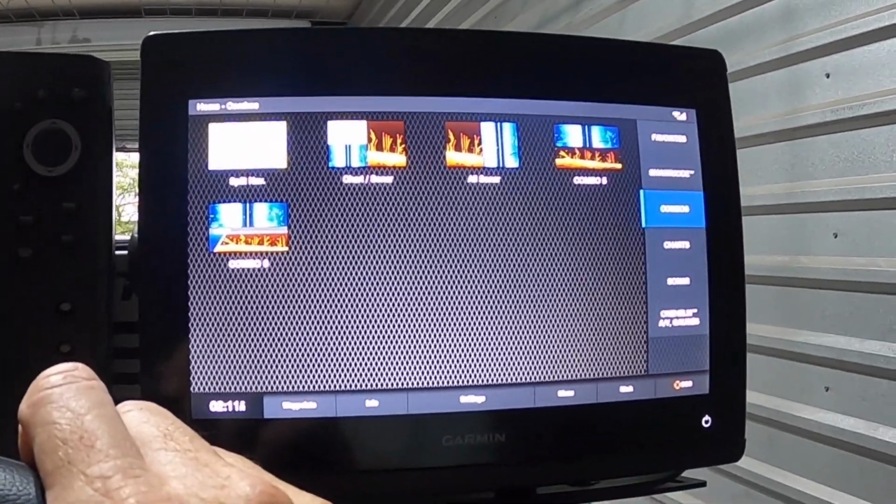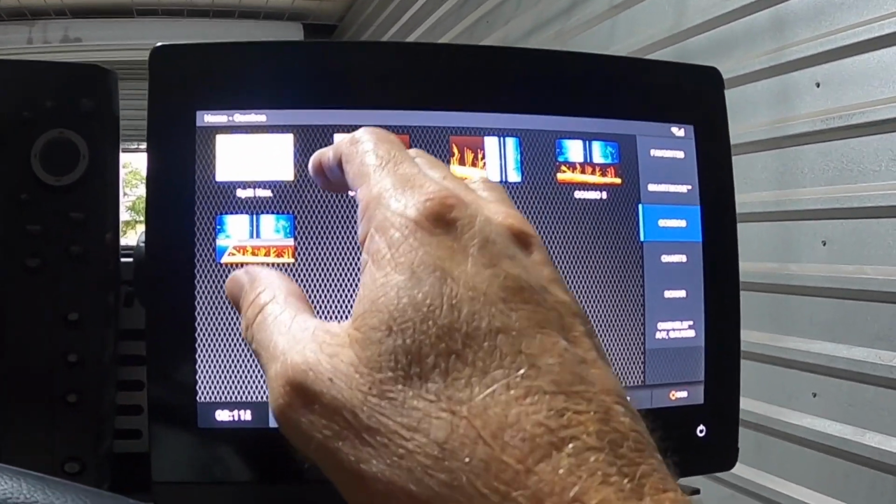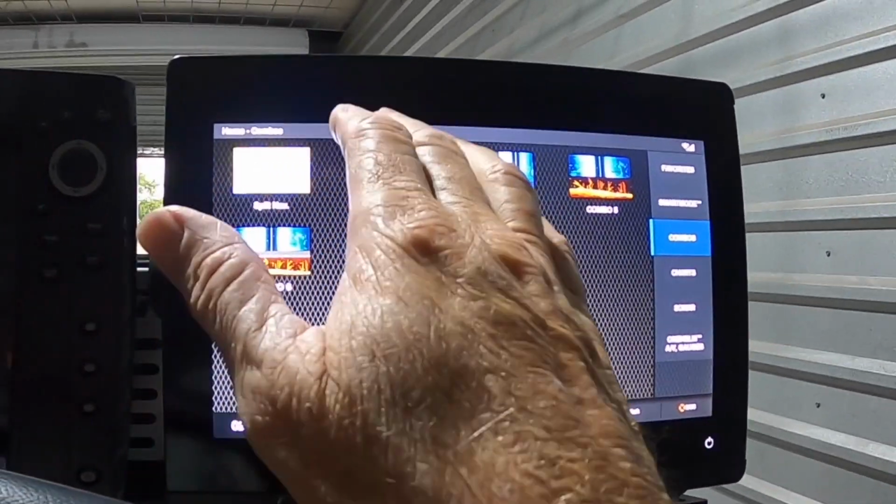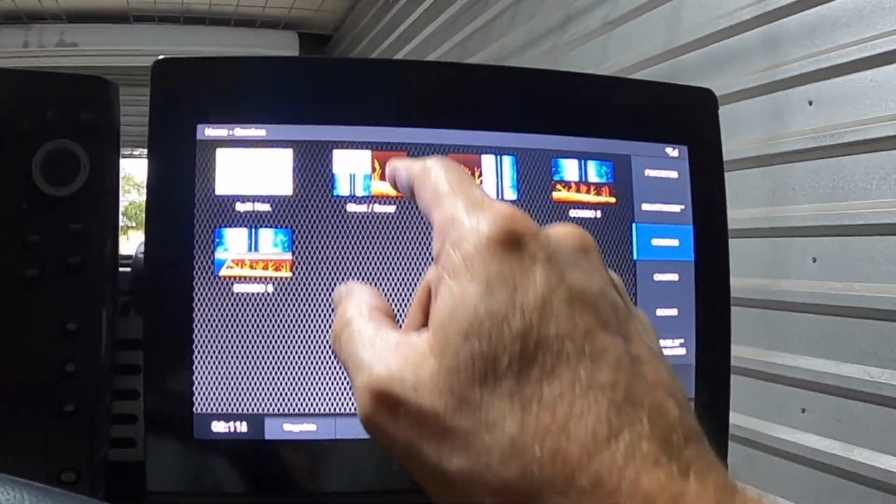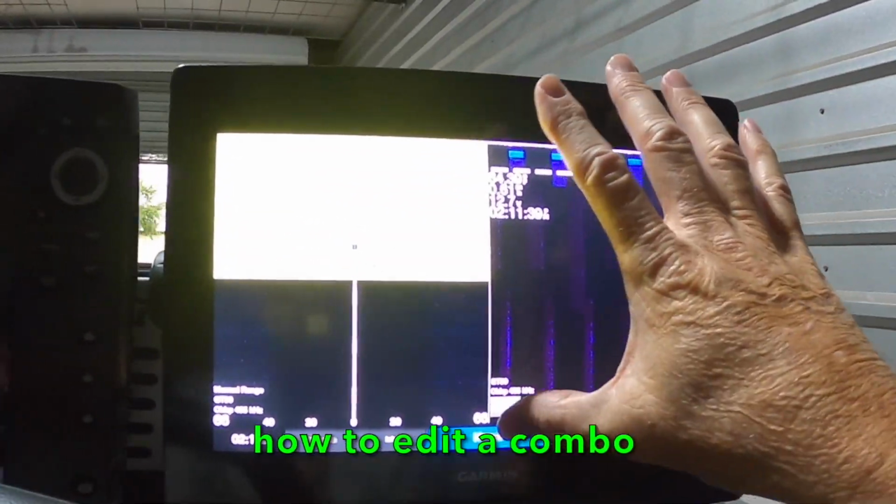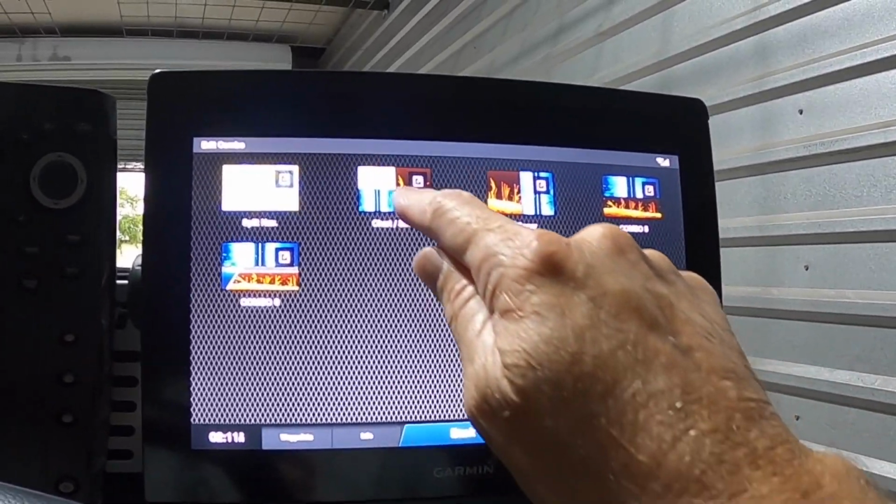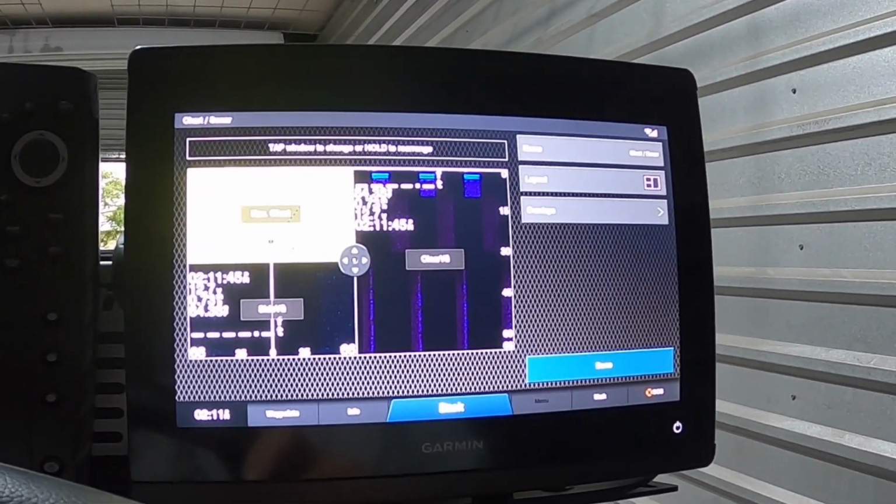And this is one of those things, I use a little bit of everything. I certainly use the split nav setup, and I certainly use the map, the side view, and the down view, but actually I probably would even want to change that one. So let's edit that one. So let's say home, menu, edit the combo. Let's say I want to edit that combo right there.